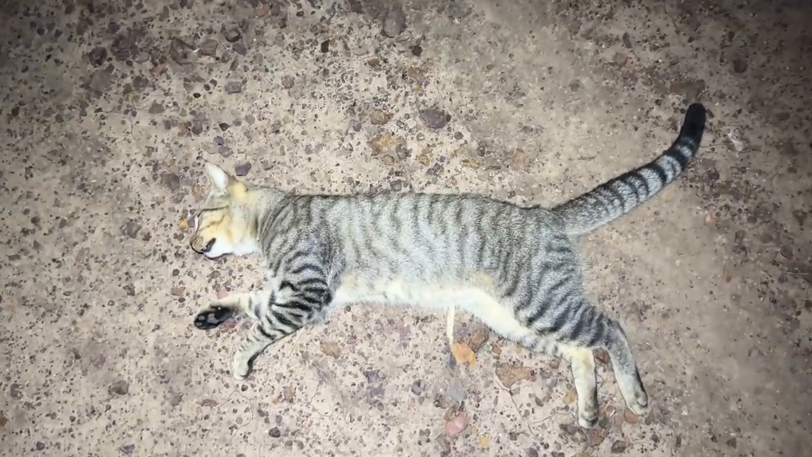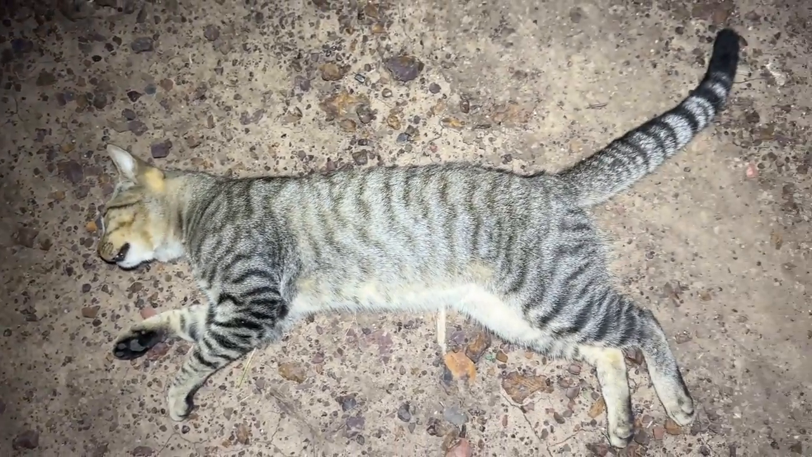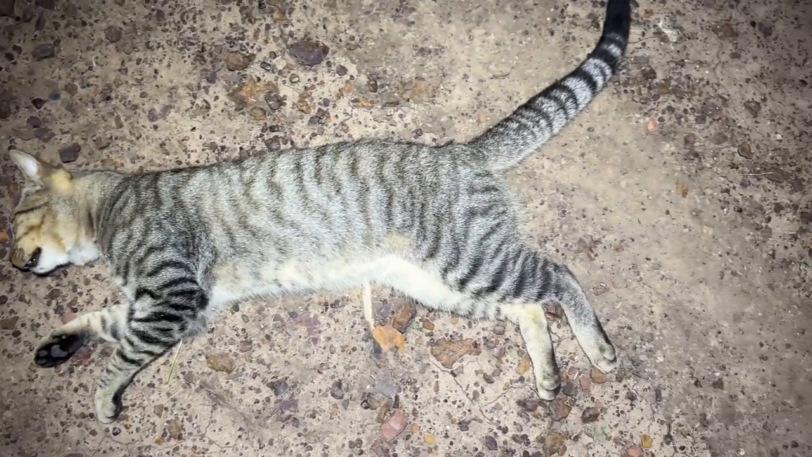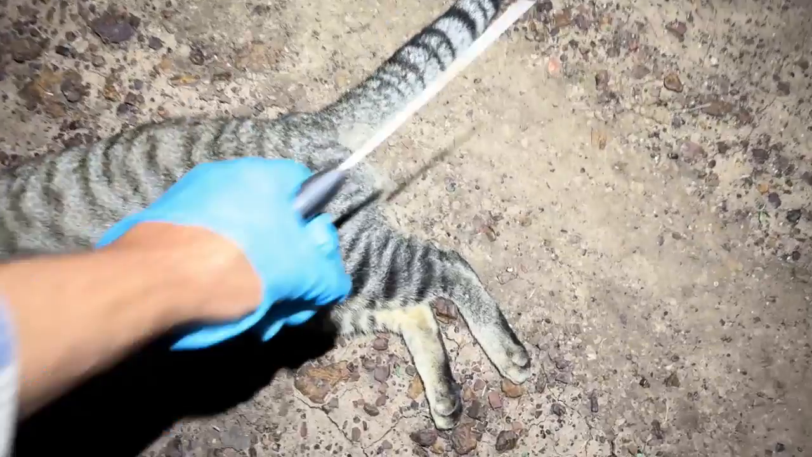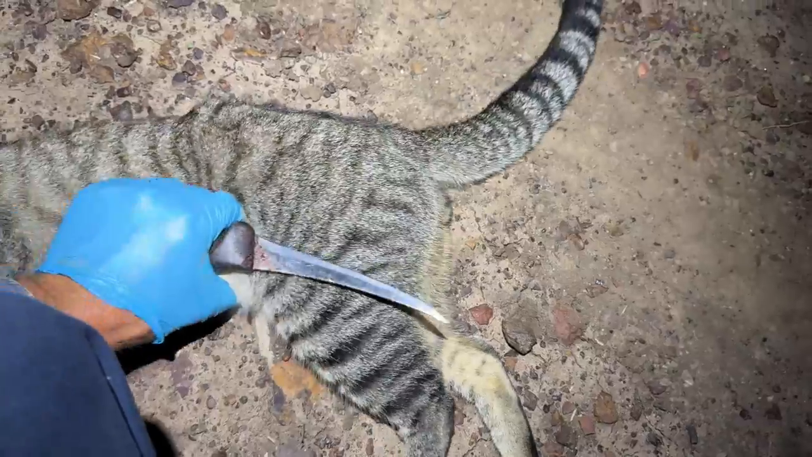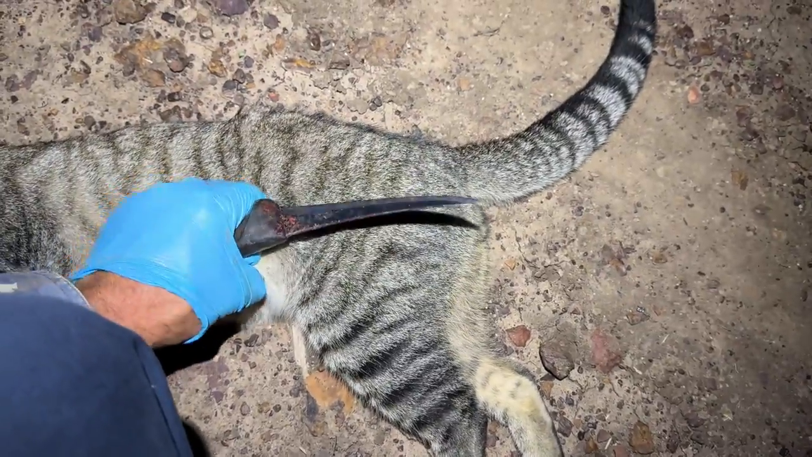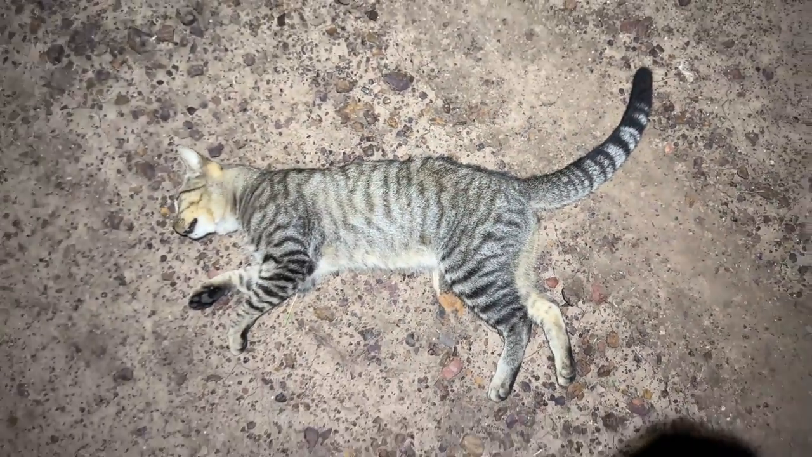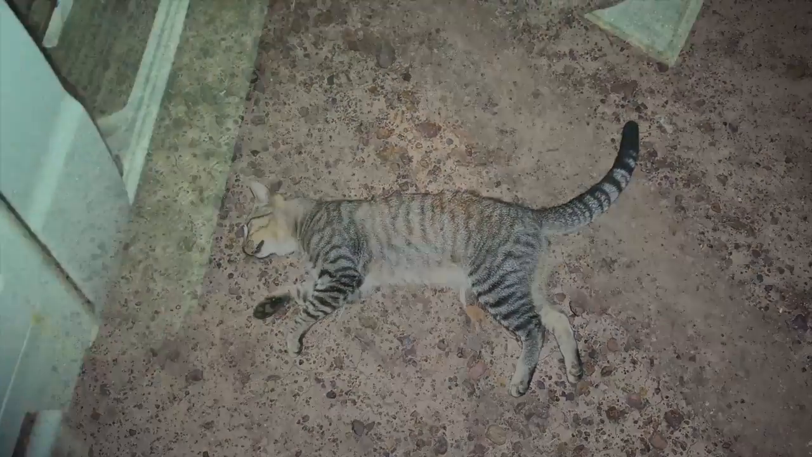Only shot him at about 10 metres or not even, hiding in the grass. That's how all kitties should be. It probably looks like his stomach's empty. It's only just got dark. He'll be going out to get his first meal for the night. I reckon I got him just in time. Anyway, let's get him scalped and get him home.